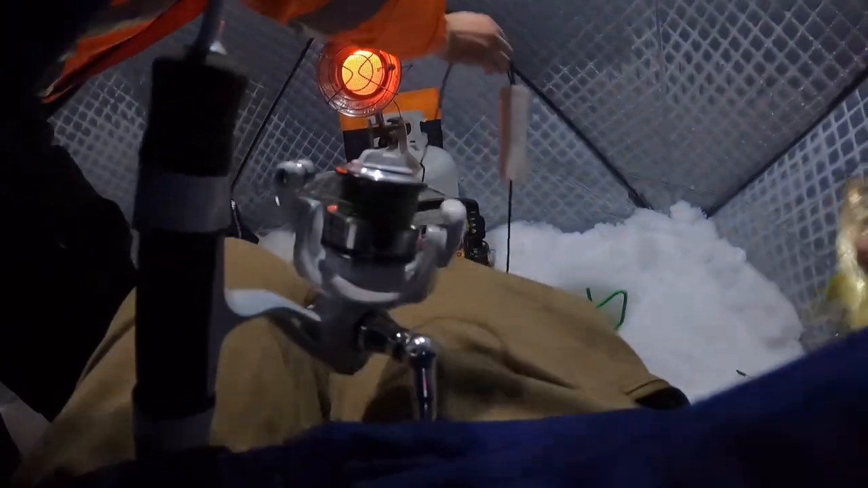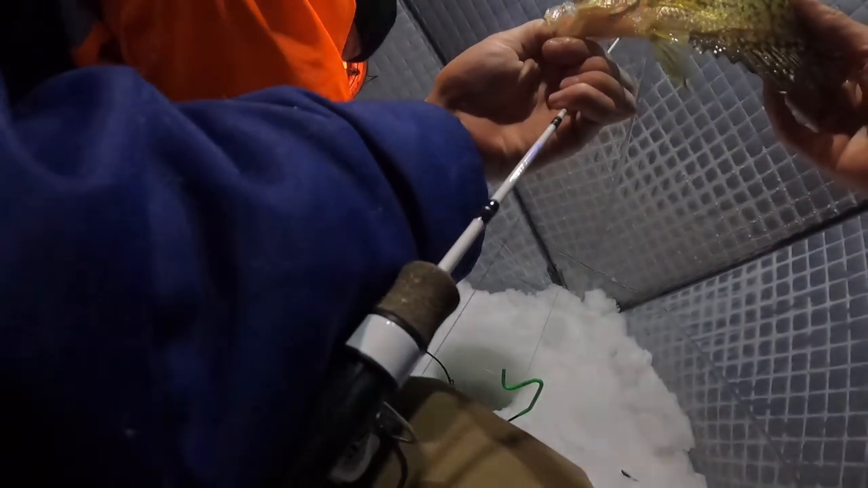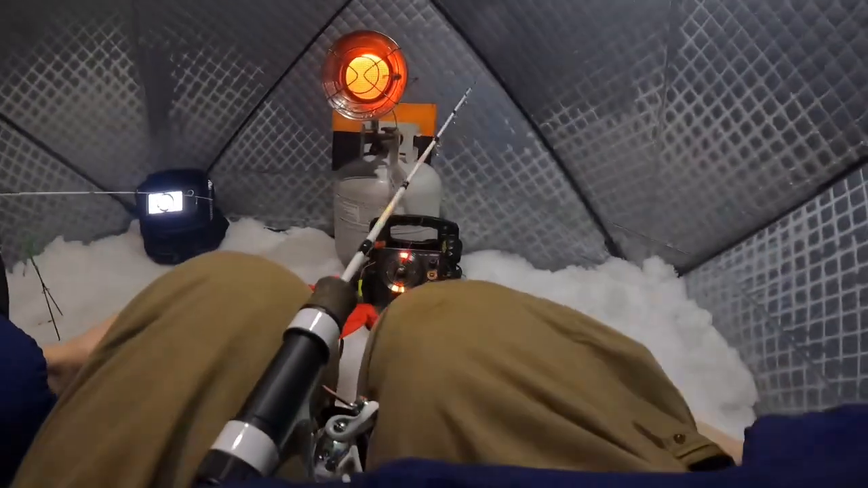Go Vexlar. Oh, I just untangled it. Keeper? Oh, one second. You get some good fillets out of them as well. Grandma will be happy. Yep, I don't have to worry about getting yelled at. Small for you, but good enough for her.